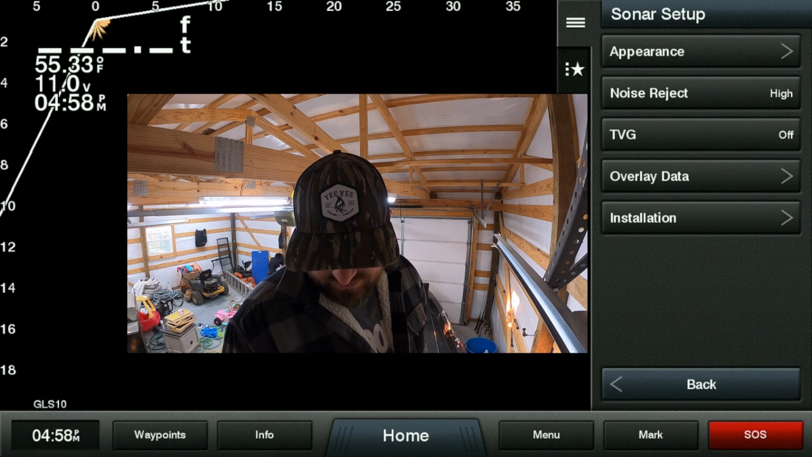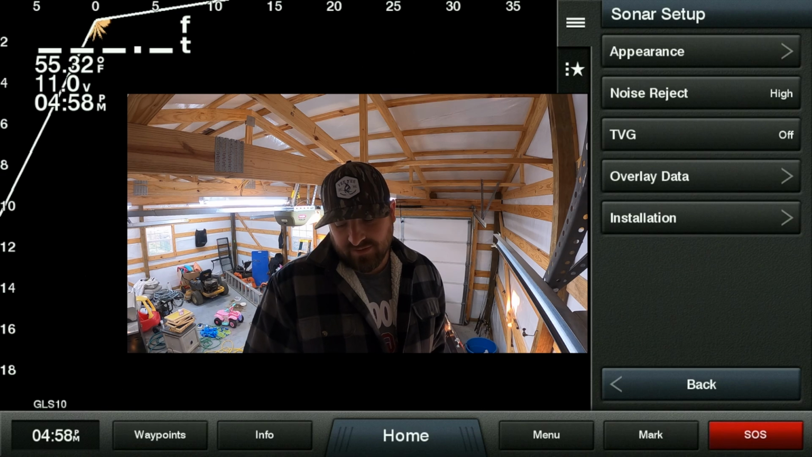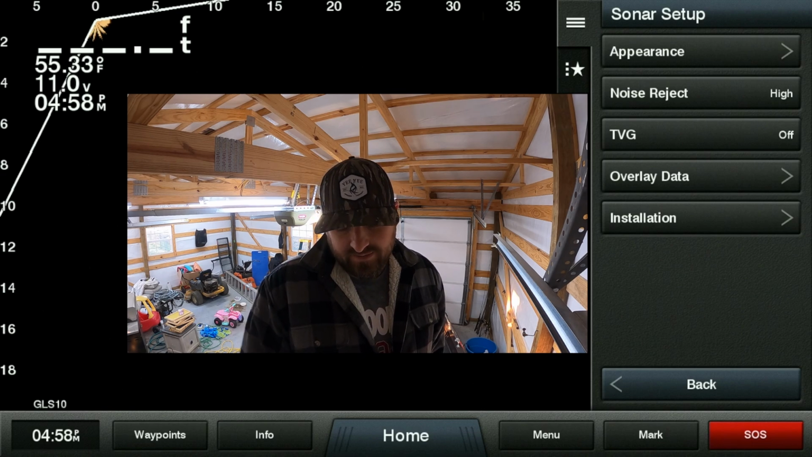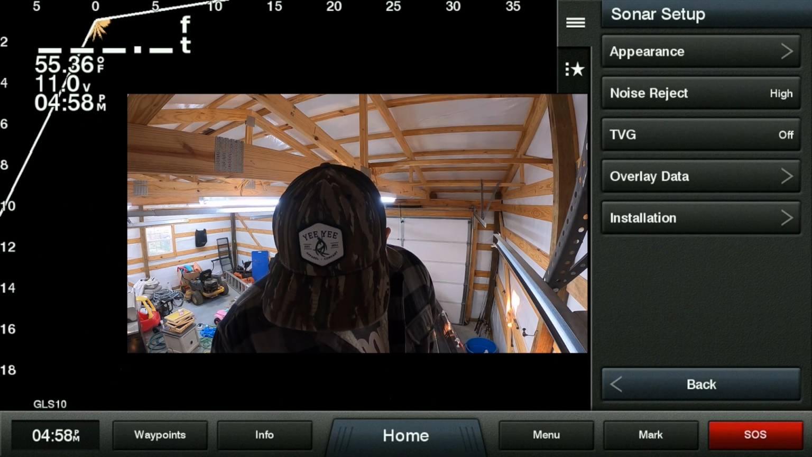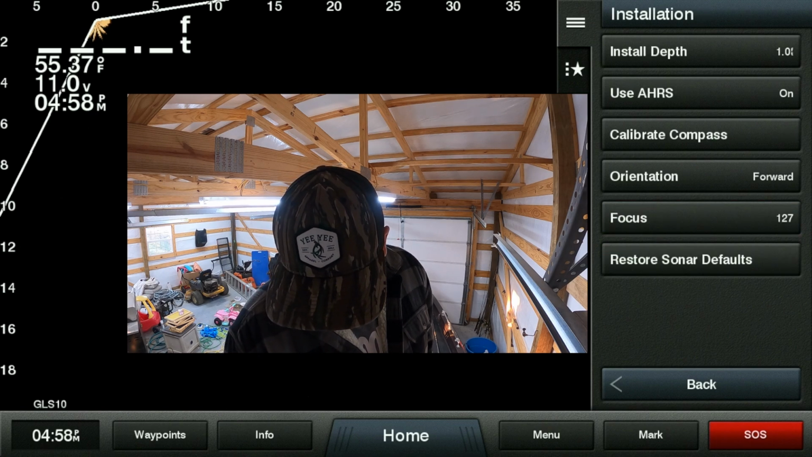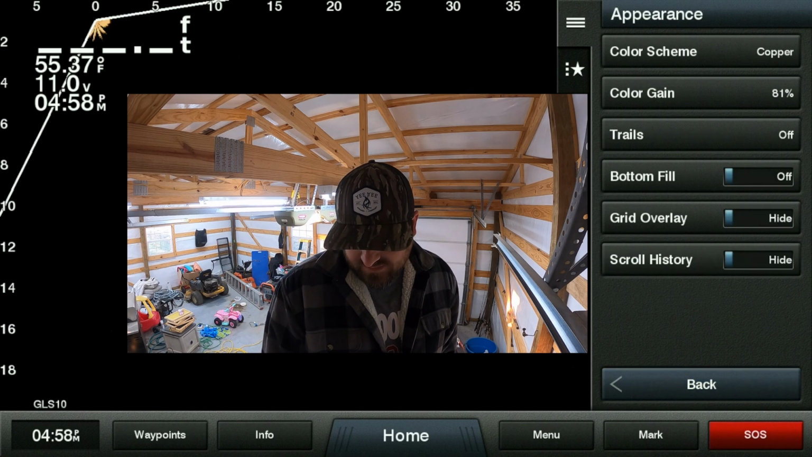Noise rejection, you can see I got it on high. Depending on the water or the day, sometimes I'll fluctuate on it from medium to high. That all depends on the water clarity. Installation, we're not gonna do anything with that. I'm looking for gain. Appearances, okay, right there it is.